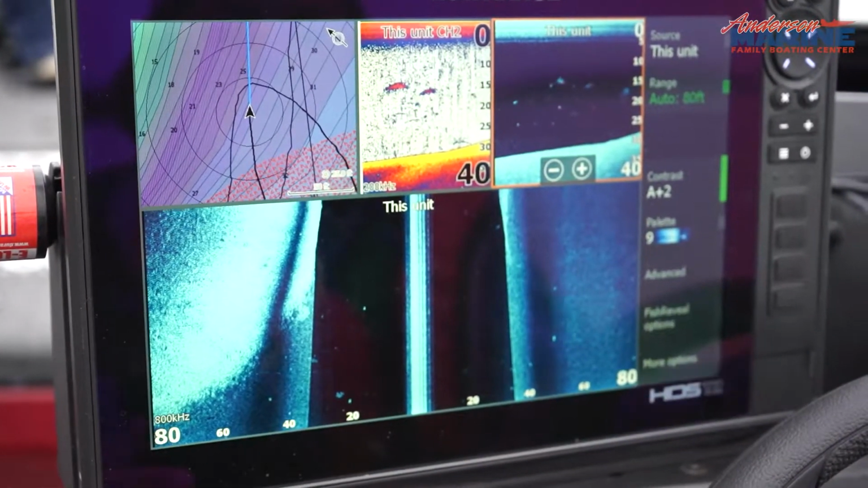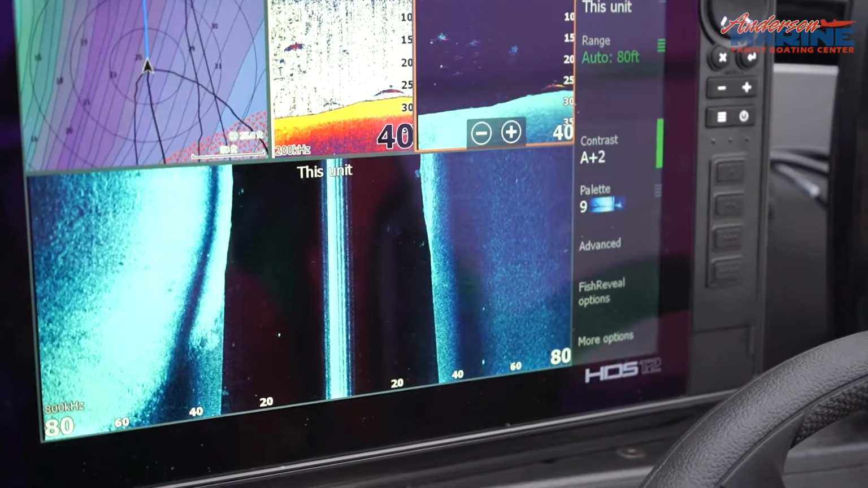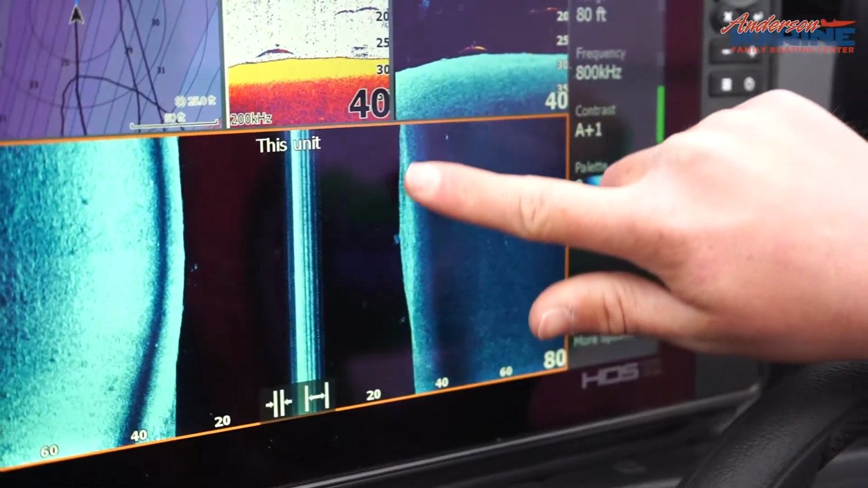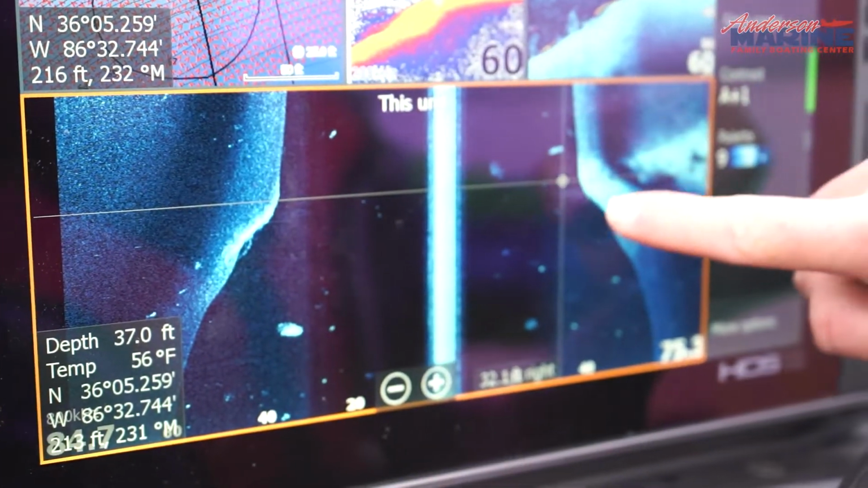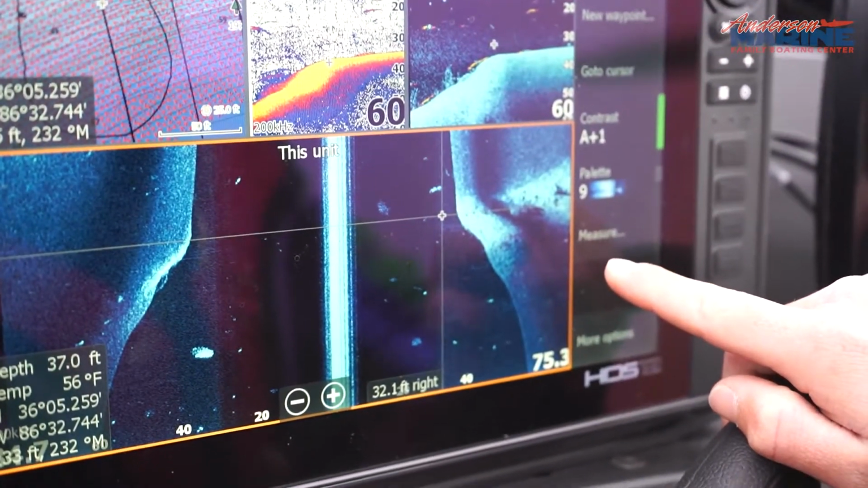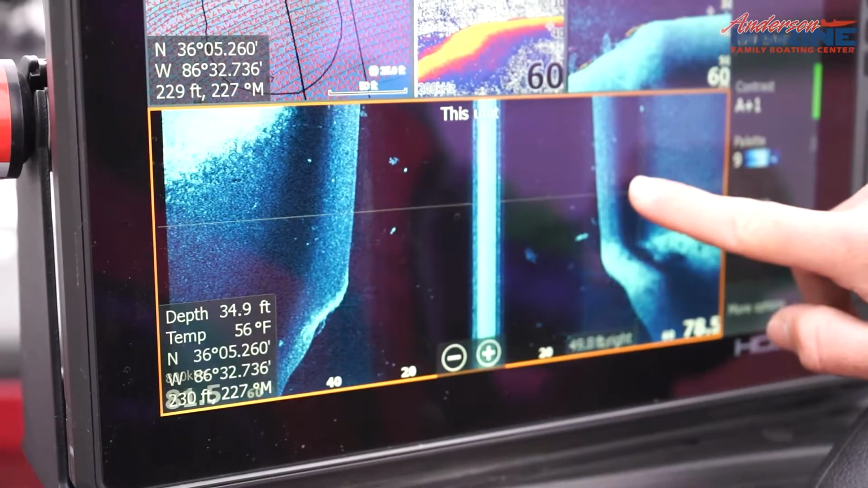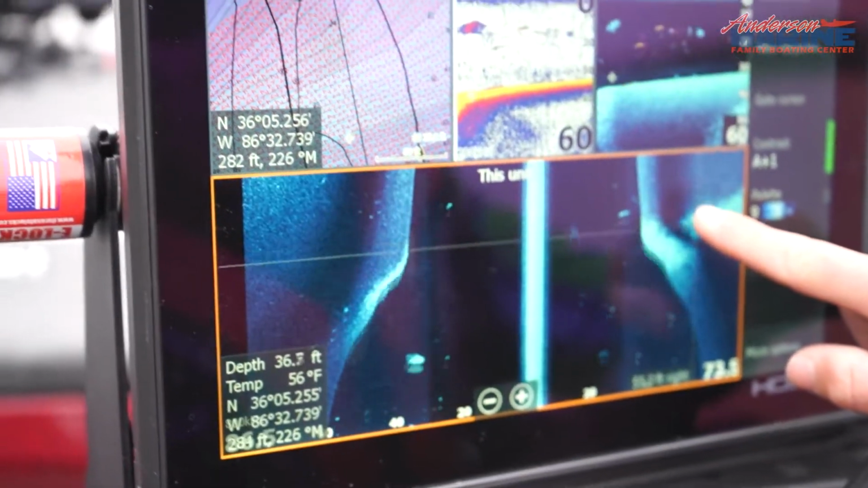further out. Right now we've got it set to 80 feet each way of the boat. We've got some bait fish, some fish in between, but as we scroll back, you can even see these bright spots. These bright spots on the bottom are going to be harder bottom. They're probably more rock or shell versus dirt, which is going to show up like this, which is not as bright. It's not a bright return.